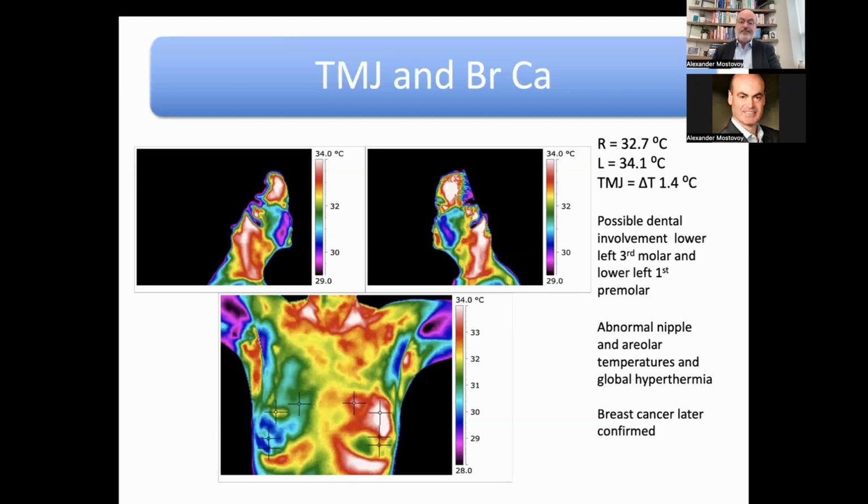With dental examination, it was confirmed. Unfortunately, in this case, we also have a very high risk thermal image of the breast. And unfortunately, this patient has been confirmed as well.